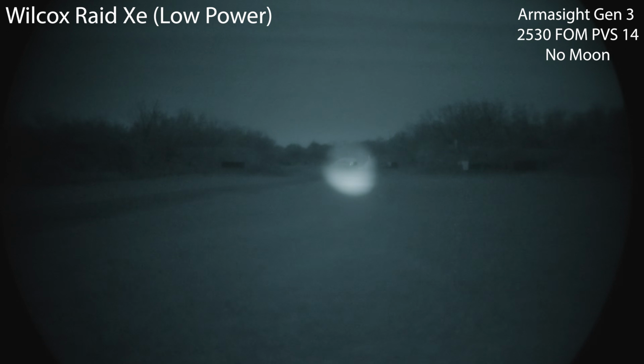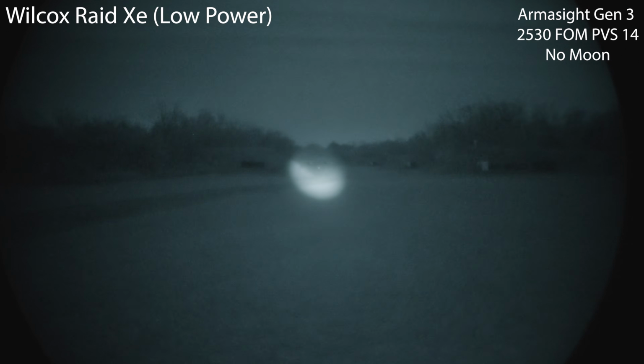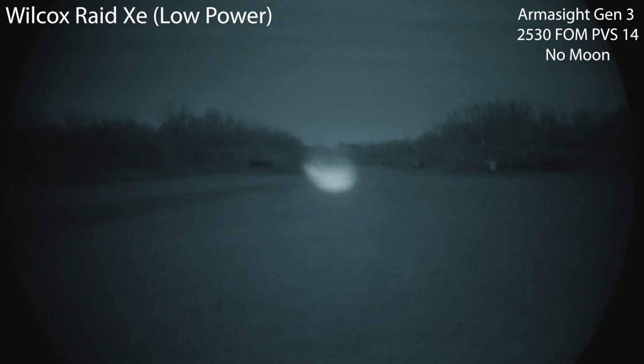There's the 300, 400, and the 500 yard target. So I think it would be somewhat practical to try to take shots at 500 yards with this combination. Not too bad. The independent control of that laser is probably the biggest perk to the Raid X.